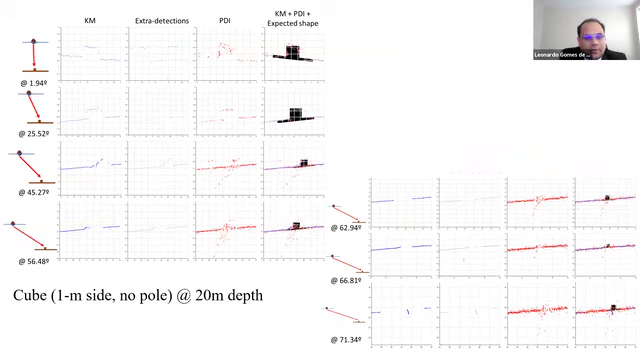Example number 4. Again, a 1 meter side cube, this time no pole, 20 meter depth. And this time at many incident angles. There are different lines. The first two cases are pretty similar to the previous one, with good definition of the cube and spikes by side lobes in extra detection.